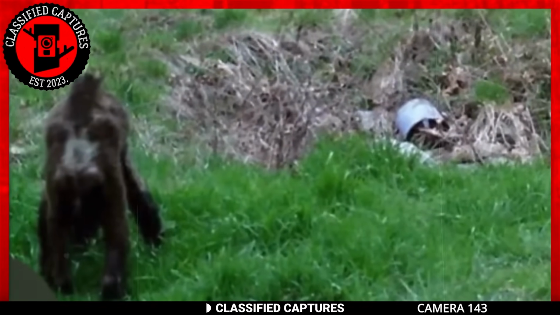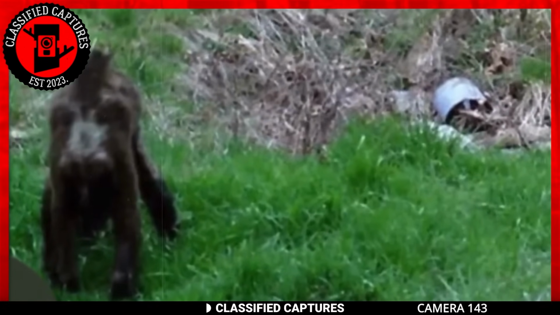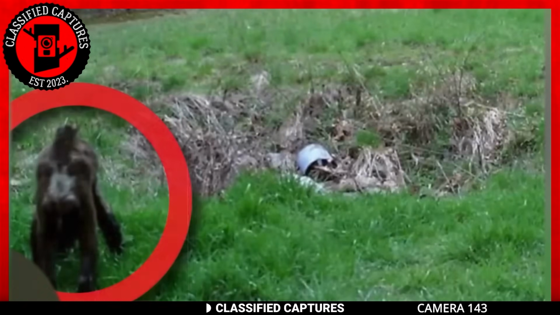To me, it appears more akin to an ape. There's a certain posture and stance that evoke images of our primate cousins. However, the final verdict is up to you.